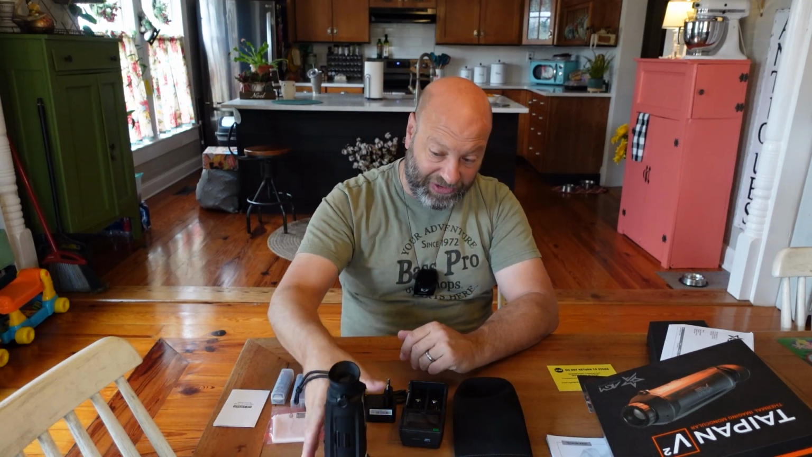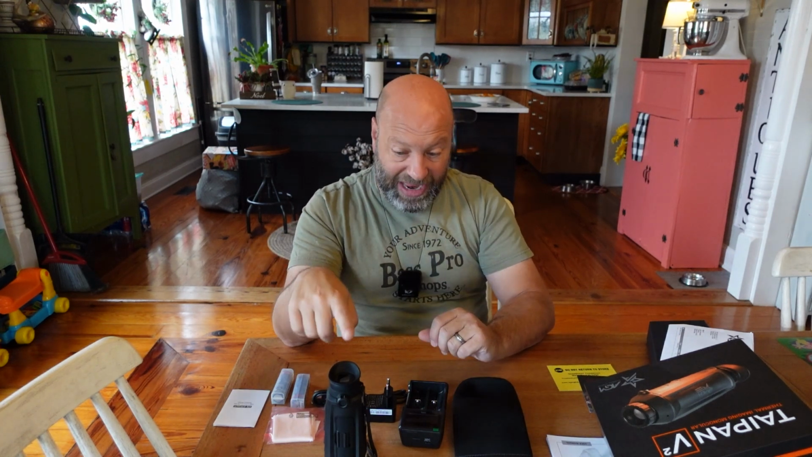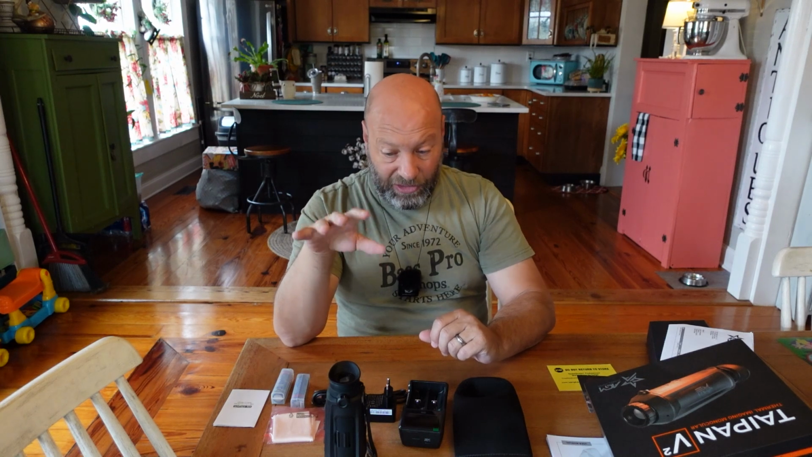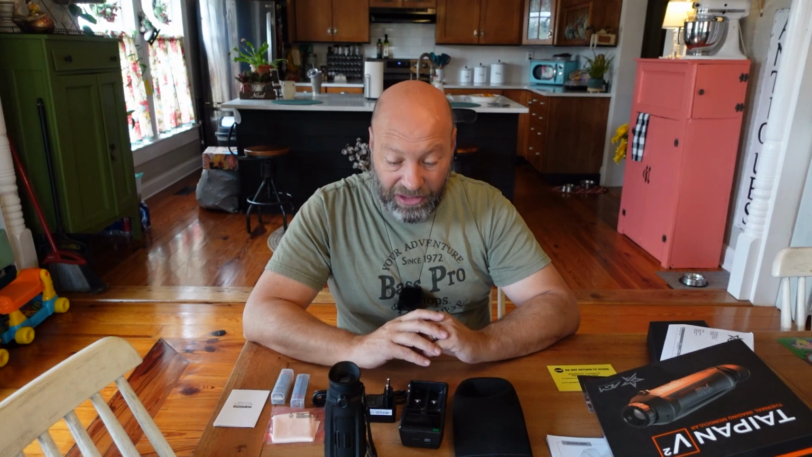But I specifically wanted the 19 over the 15 or 25. Both amazing for different purposes of use, but that perfect middle of the road is that 19. The Taipan V2 19 is what we have here. So, all right, we're going to go ahead and get this dude's batteries charged up. We'll be back with you soon with some more information on this thing. Then we're going to put it through the test and through the ringer and see what she's capable of.